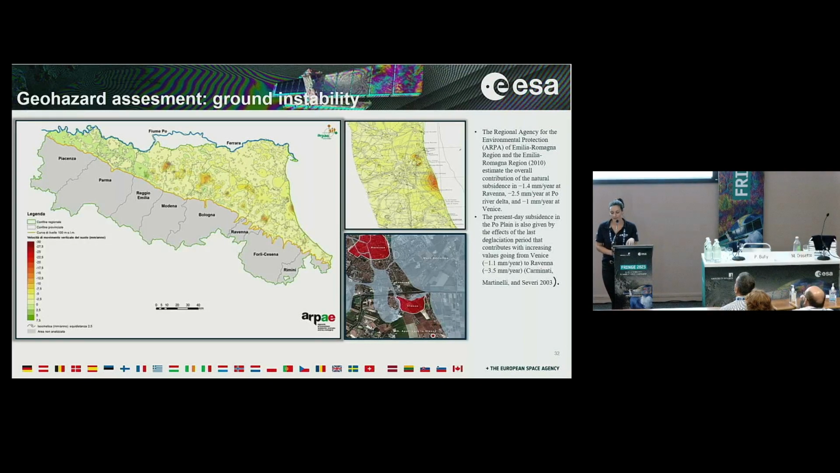But this kind of subsidence has a very low rate of displacement. It's like a few millimeters per year.